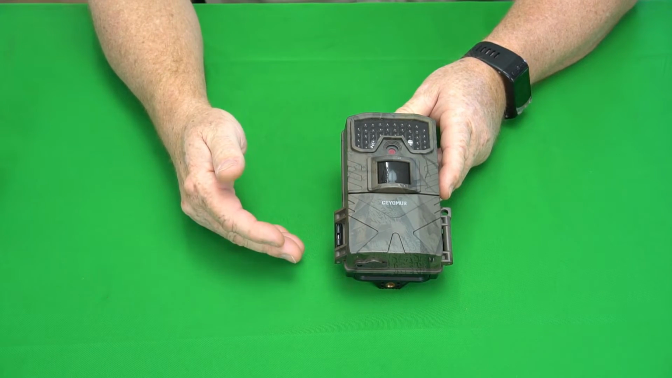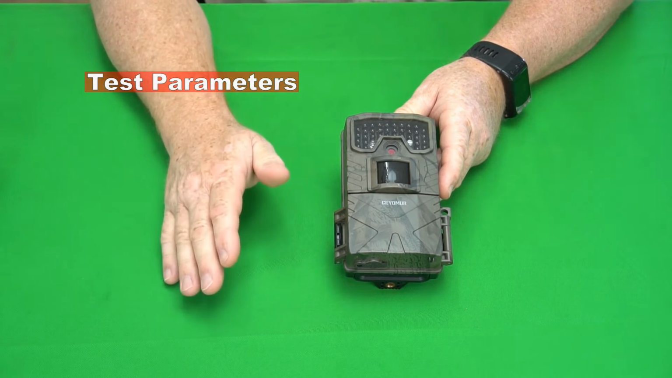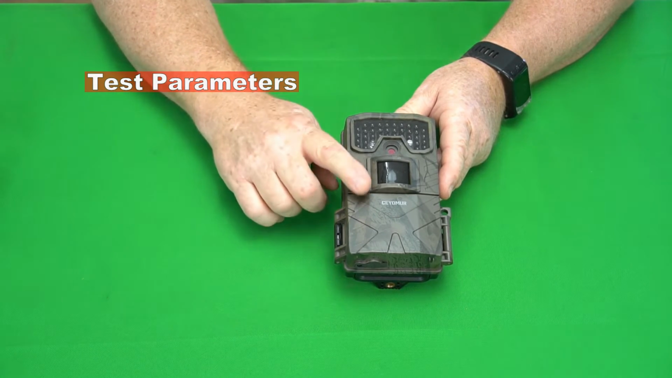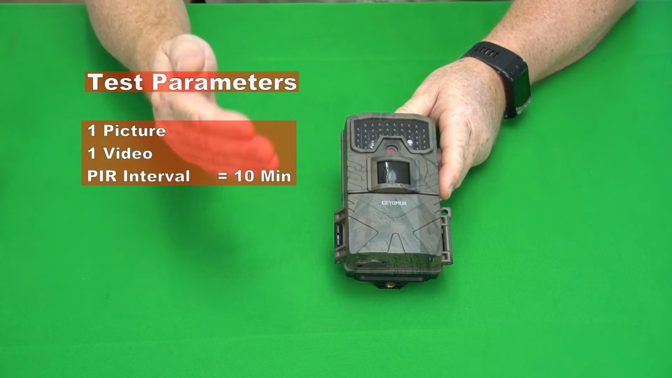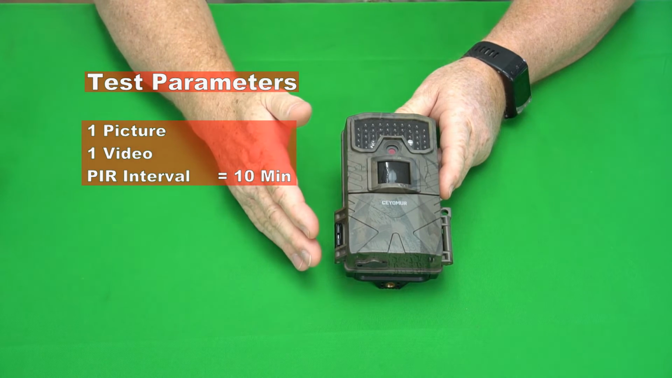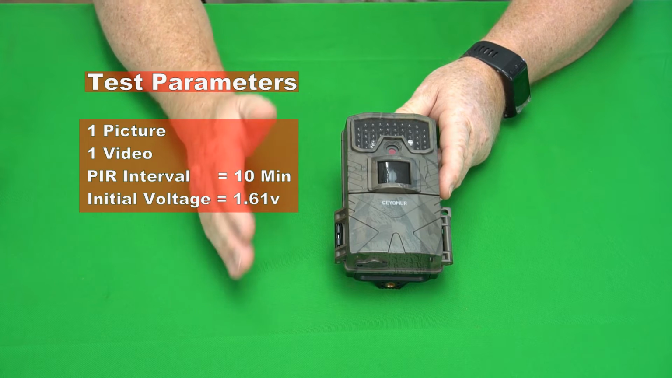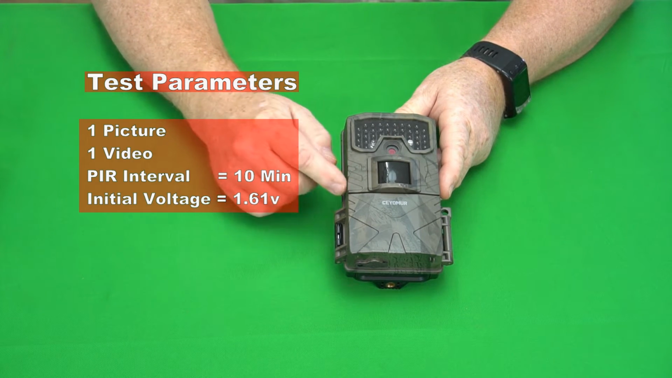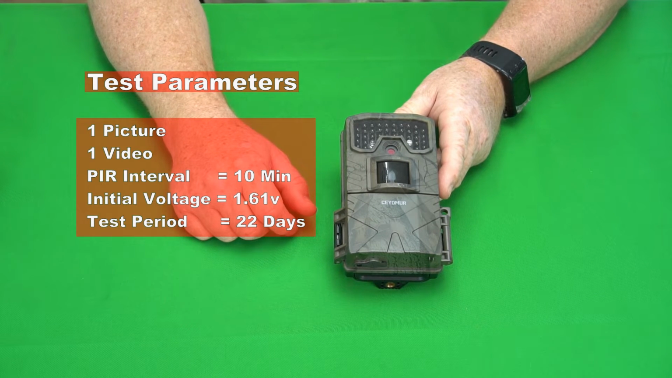So, let's talk about the test and the results of the test. The test parameters: I had it set to take one picture and one video every 10 minutes, or on a PIR interval of 10 minutes. I put brand new batteries in. All the batteries went in with a voltage of 1.61 volts, and it was in the field for a full 22 days, so 3 weeks and 1 day.